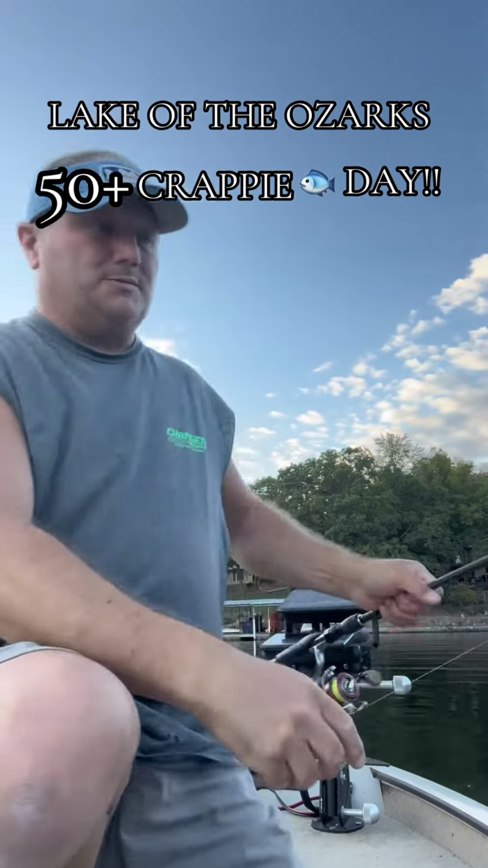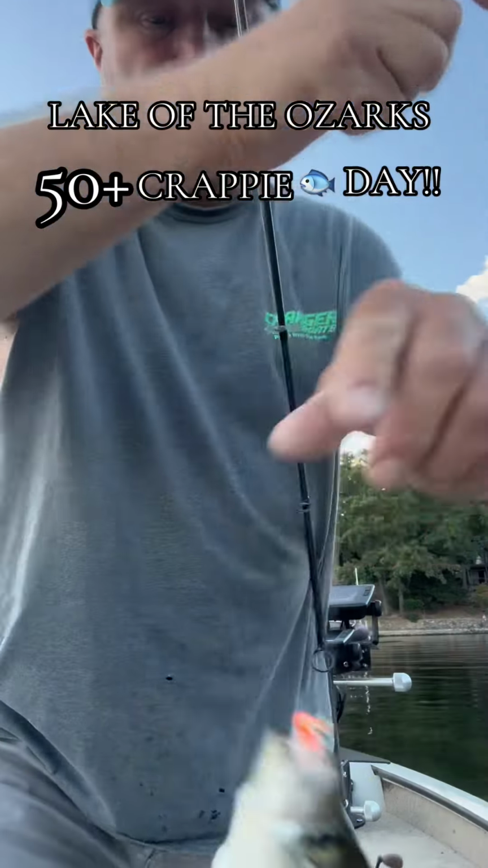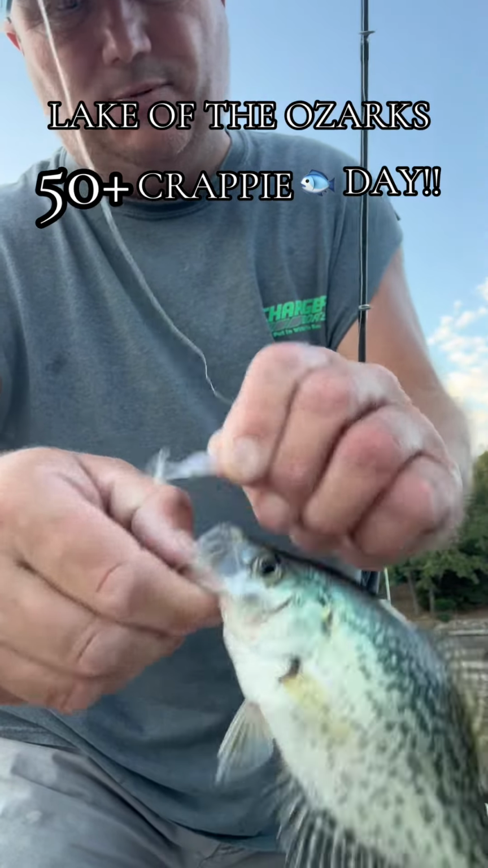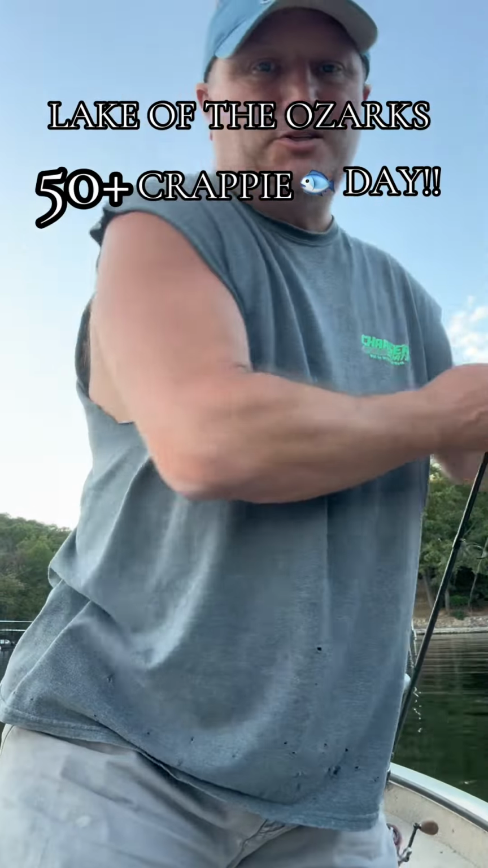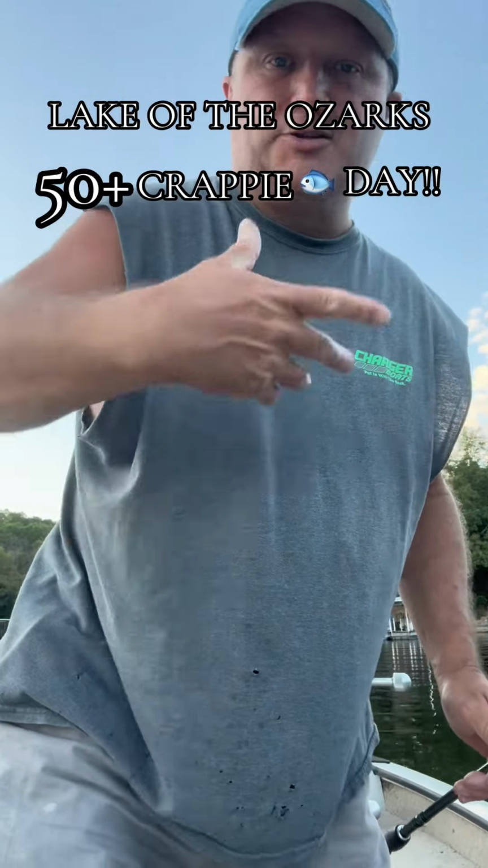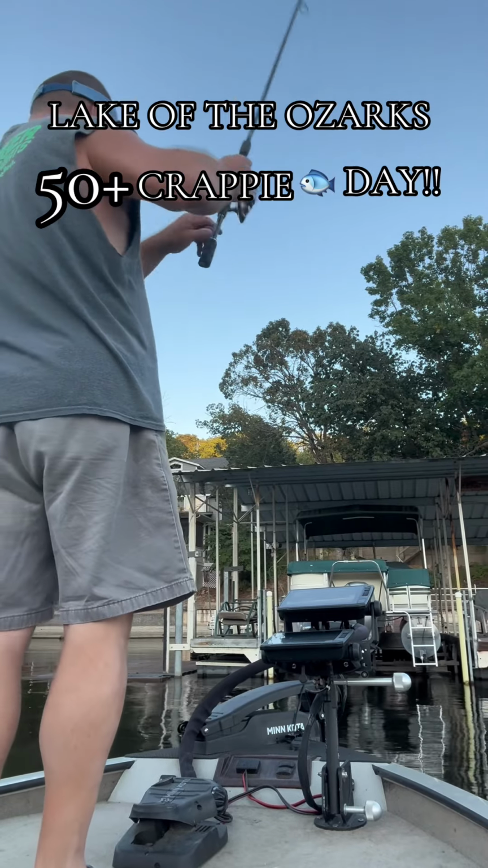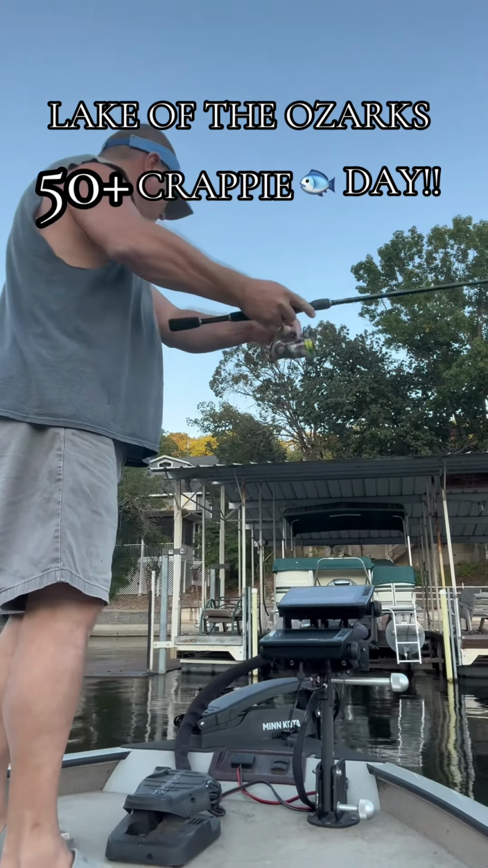Watch that one come up and just smoke it also. He's a little guy, but at least if you want to learn Livescope, find a place like this where there's just a ton of bait and a ton of crappie, and you can actually get some confidence in the Livescope. Saw him nail that sucker.